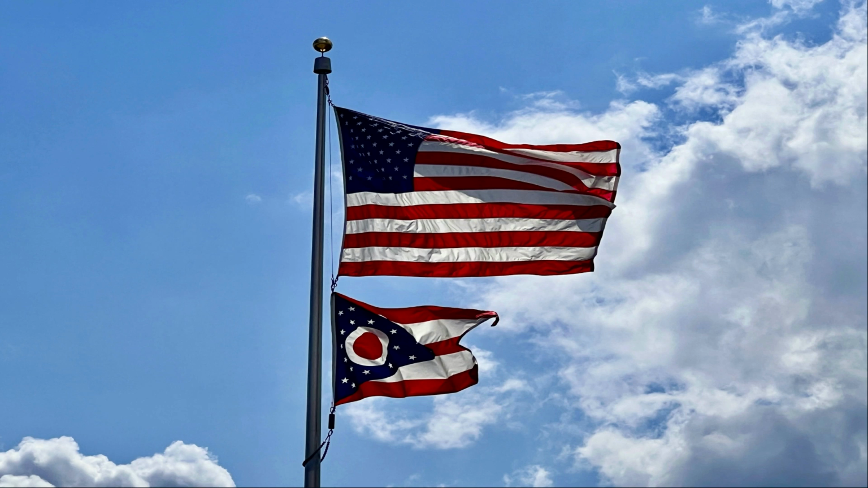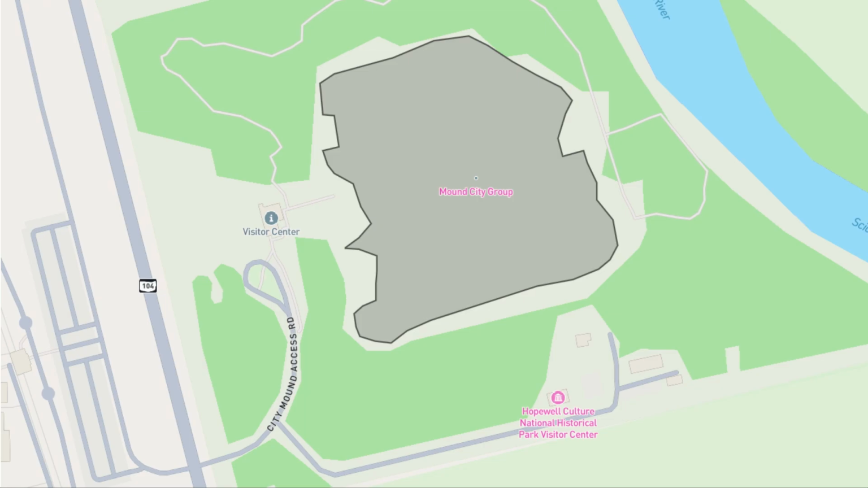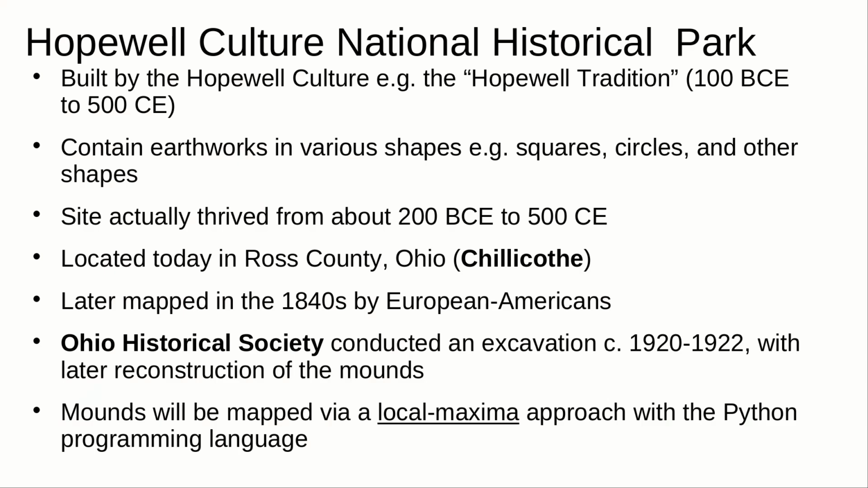So Chillicothe is about 50 miles south of Columbus, Ohio. You can see Route 70 there going east and west. But Chillicothe there, it's about 50 miles, as you can see the dark blue line there. And in Chillicothe, Ohio, you have what's called the Hopewell Mound Complex. It's a series of mounds that was built by the Hopewell tradition or the Hopewell culture, which thrived roughly 200 BC to about 500 Common Era. So roughly 2,000 years ago is what we're talking.